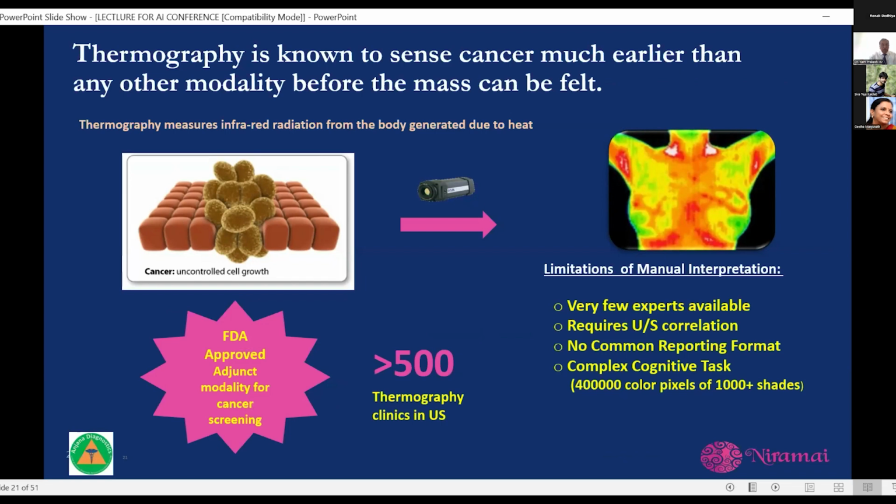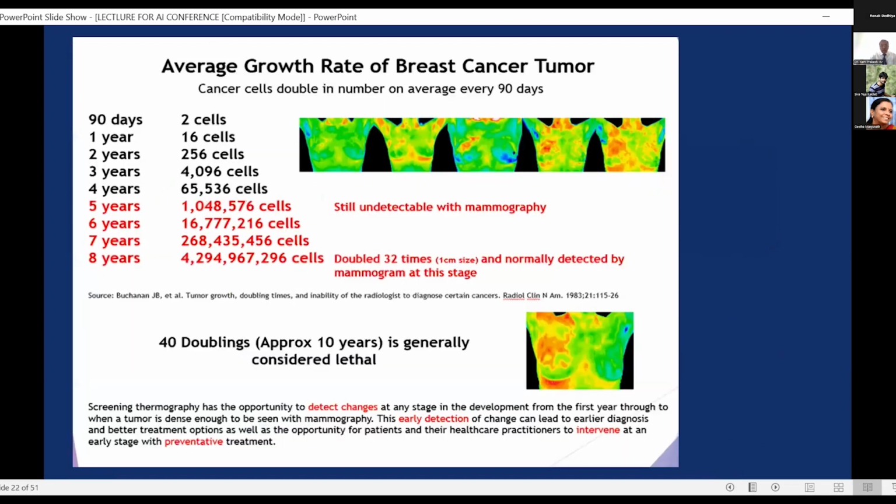Thermography, in a sense, is the best screening tool that's available today as far as the breast is concerned, because it gives you an indication of the change that's occurring within the breast, right? Now, this tells you the rate at which a breast tumor grows, right?